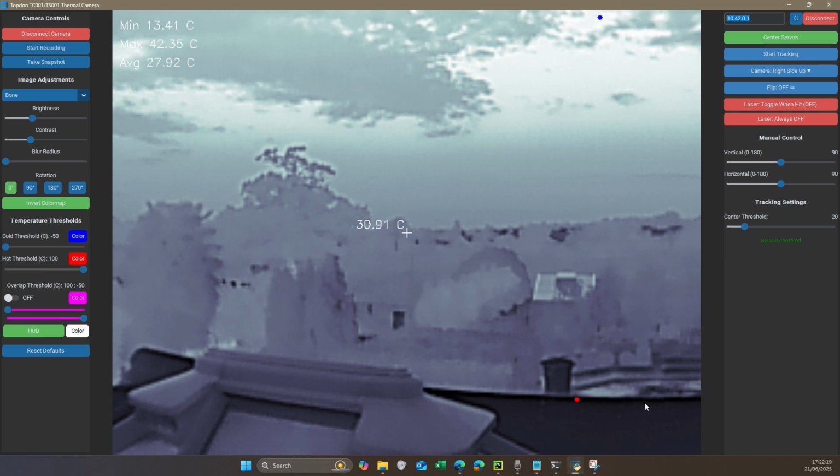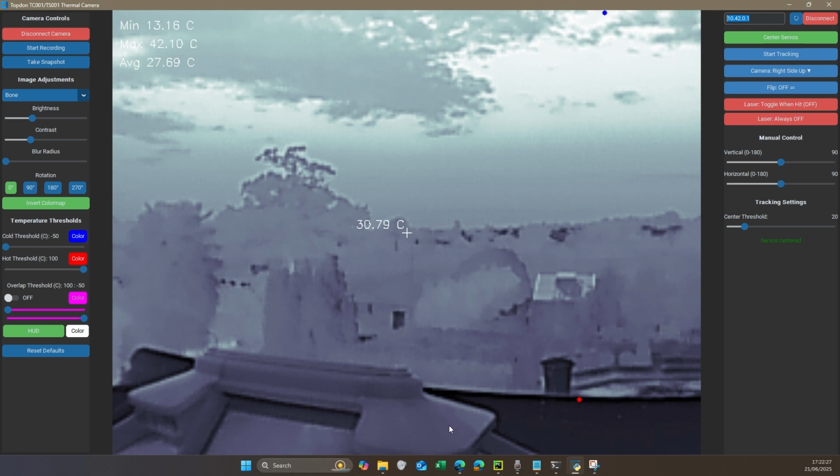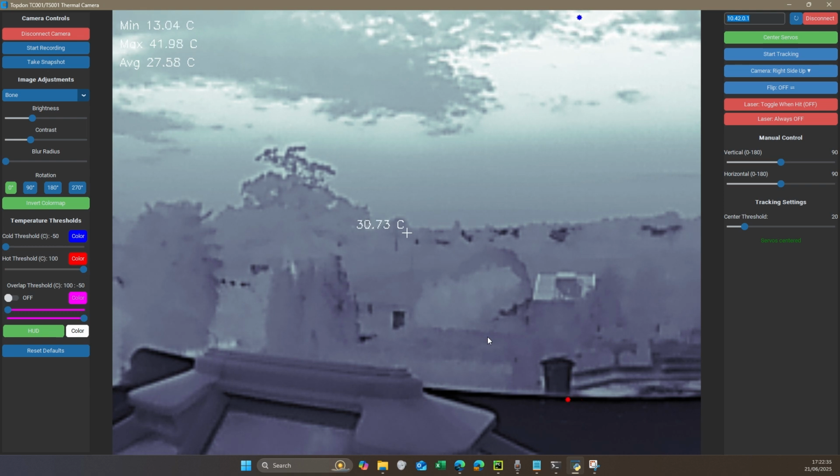As you can see, the red dot is kind of jumping around right now because it's pointing outside and the outside temperature is around 30 degrees Celsius right now, which is quite warm, and everything around here is the same temperature, so it's trying to pick out the hottest point, but it's struggling. So I'm going to wait until it cools down, and then I'm going to take out a hot water bottle and use it as a marker, and you will be able to see how the thermal camera starts tracking it.